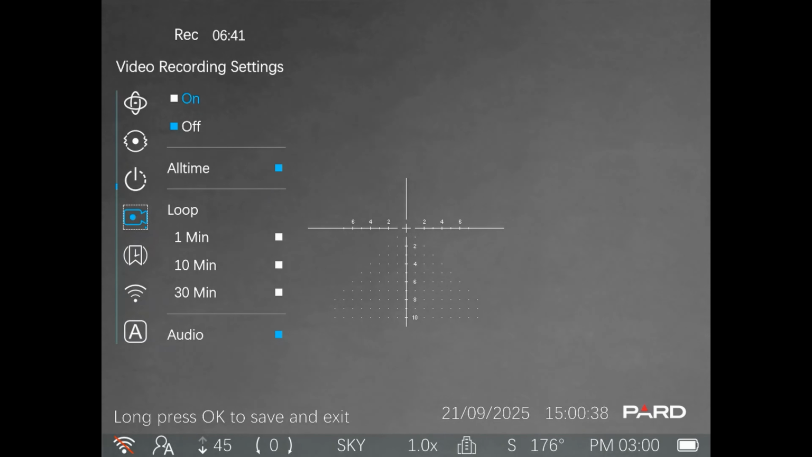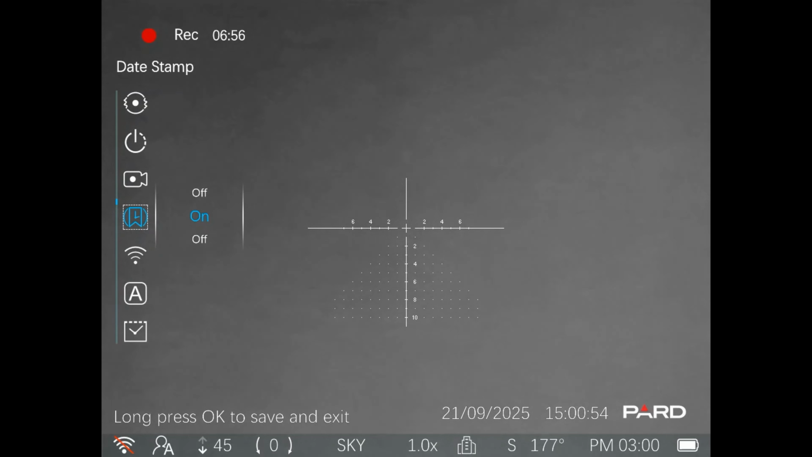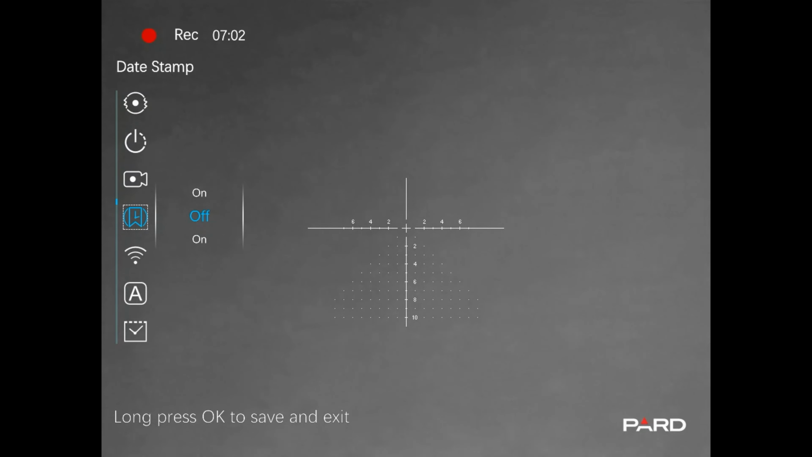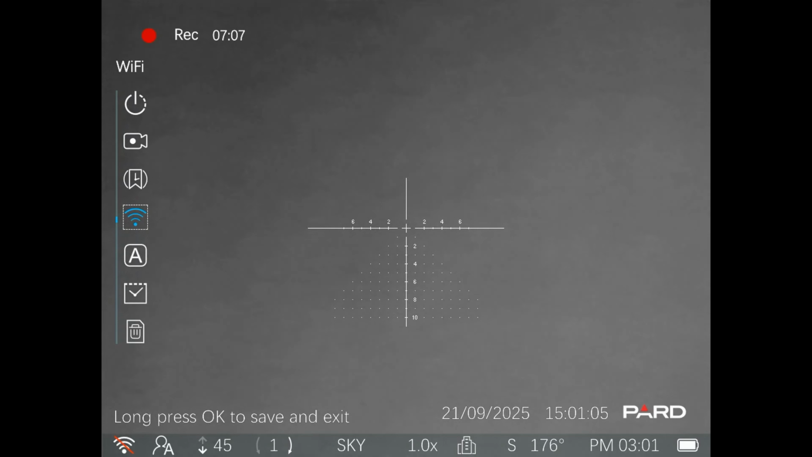You can set that in little groups if you want smaller files to transfer, if you're just looking for something in particular. So yeah, completely up to you on that one. Next one, date stamp. So basically turning the date stamp on or off. So there's off. We're going to leave that on.